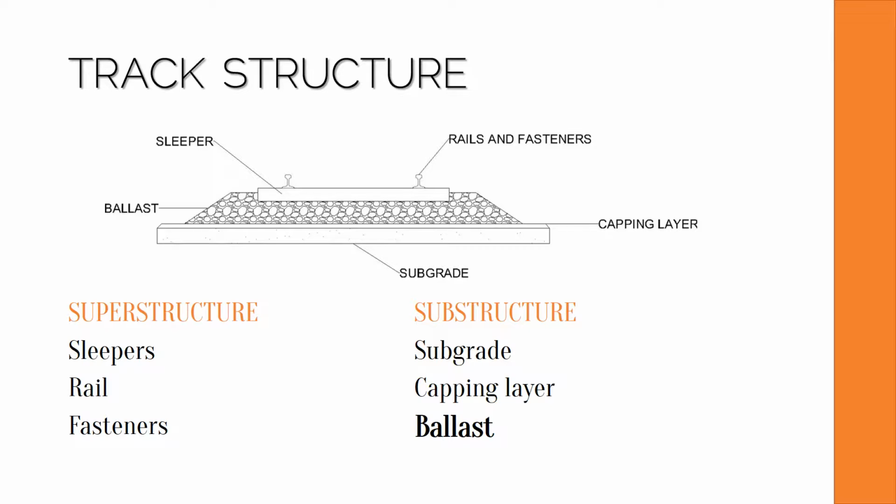The track structure can be broken down into the superstructure and the substructure. The superstructure consists of the sleepers, rail, and fastening system, and the substructure consists of the subgrade, capping layer, and ballast. The main purpose of the track structure is to transfer the loads from the rail traffic to the formation as uniformly as possible. The loads are imposed onto the track at the wheel-rail contact point and travel down into the sleepers, which transfer the load to the ballast.